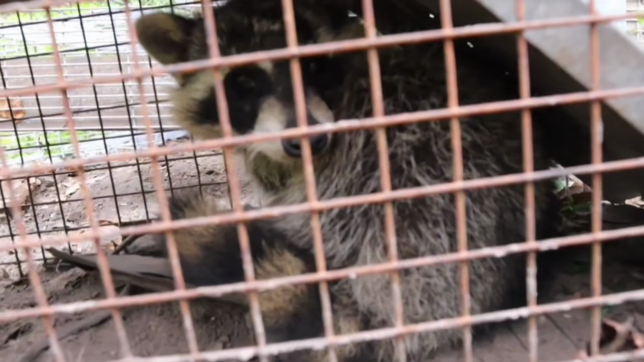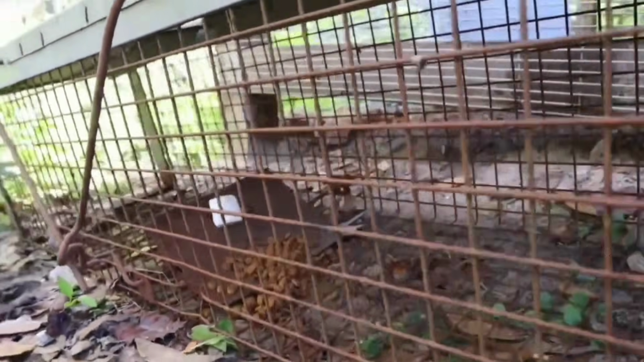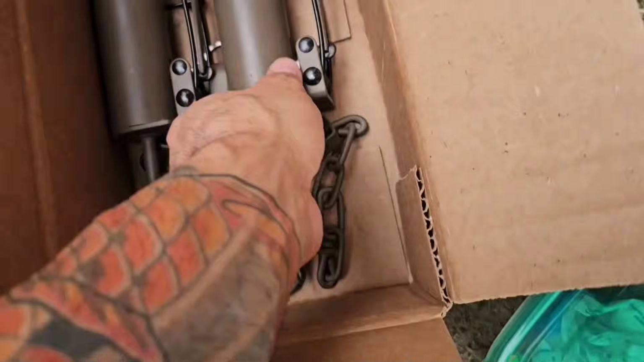Now, unfortunately, I was only able to capture one raccoon the entire week. It almost seemed like I kept getting outsmarted every single time. The raccoons would set off the live trap, but none of them would fall inside. So I ordered something that they couldn't escape from, the dog-proof traps. Or at least that was the plan until life threw a curveball at me.